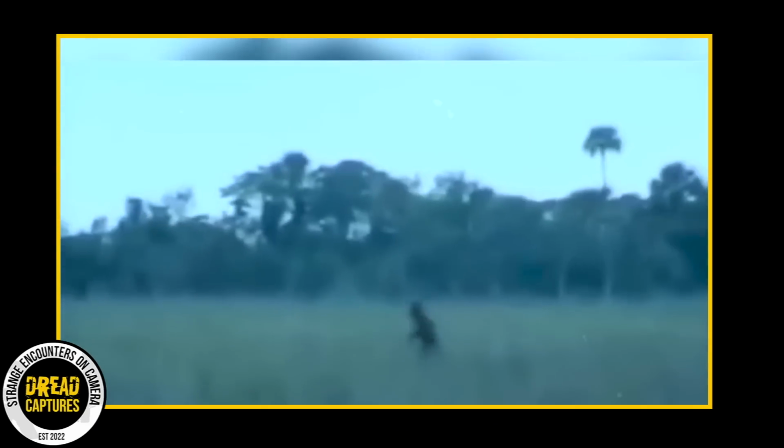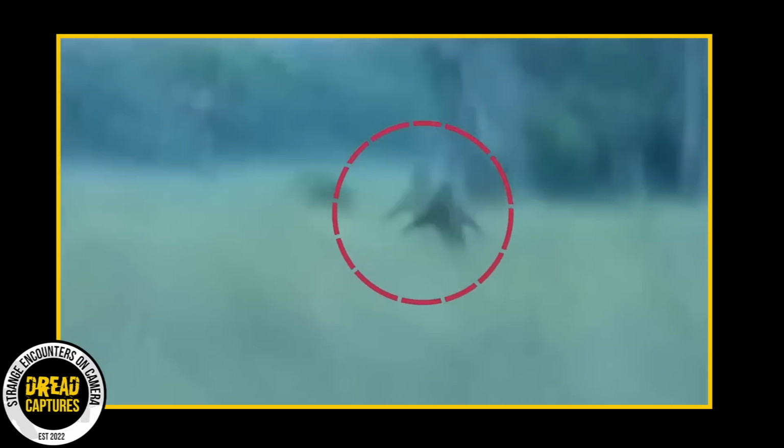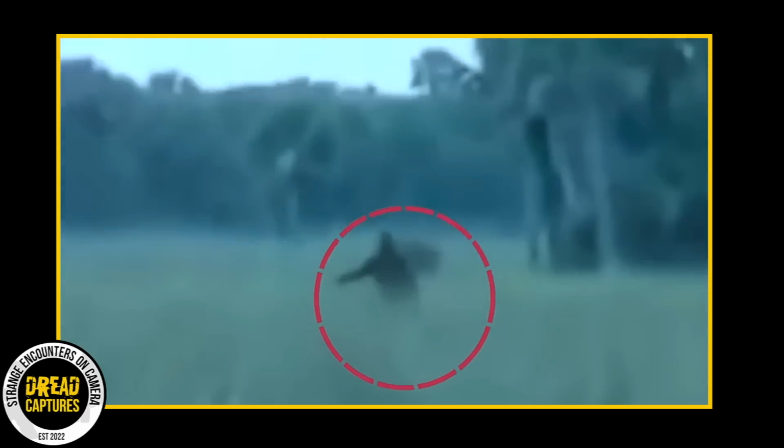This particular video has been around forever, and it shows a supposed Florida skunk ape moving quickly through the high grass of the Everglades. I've never heard a good explanation of what this was.